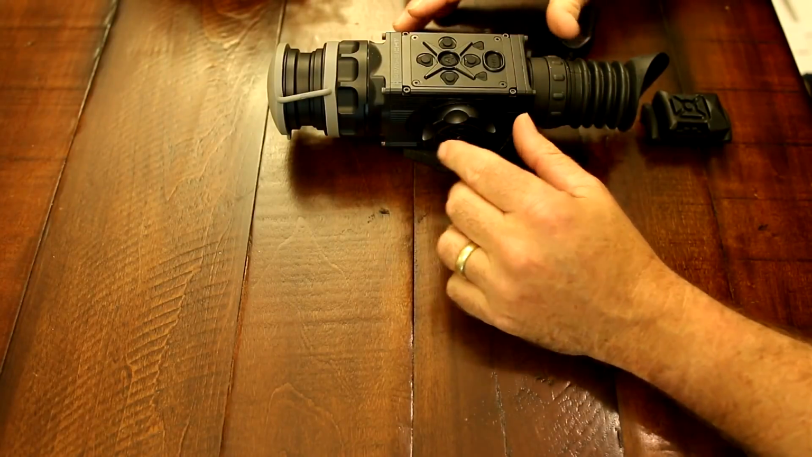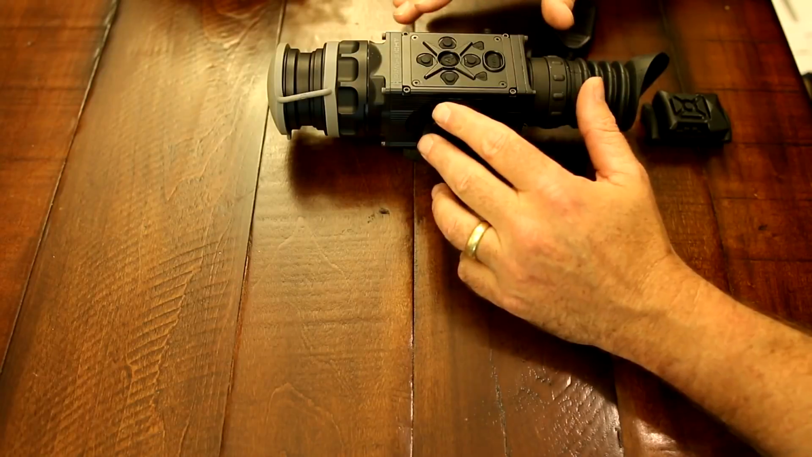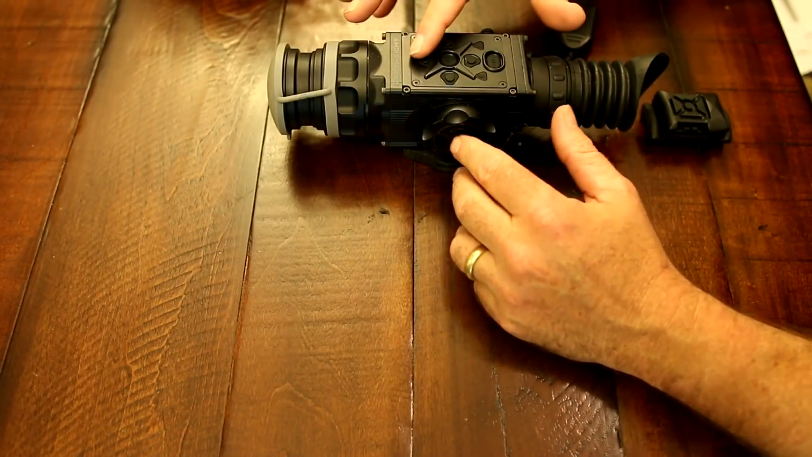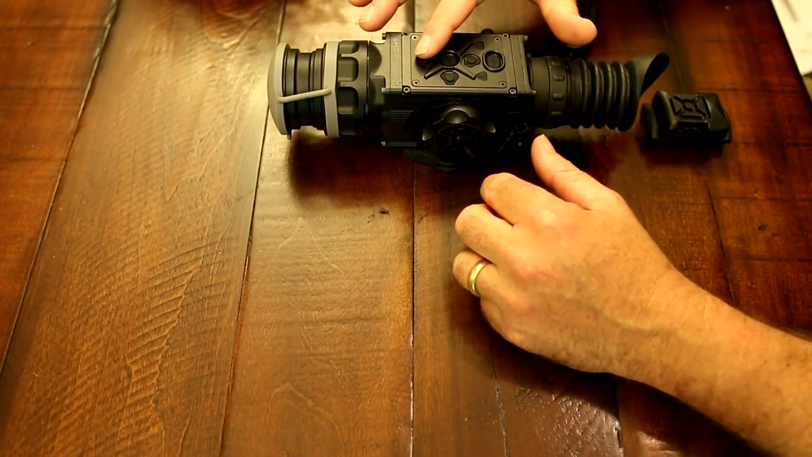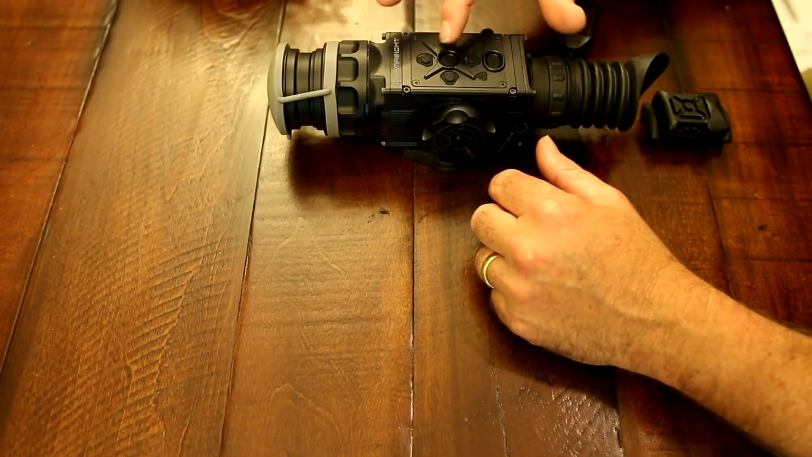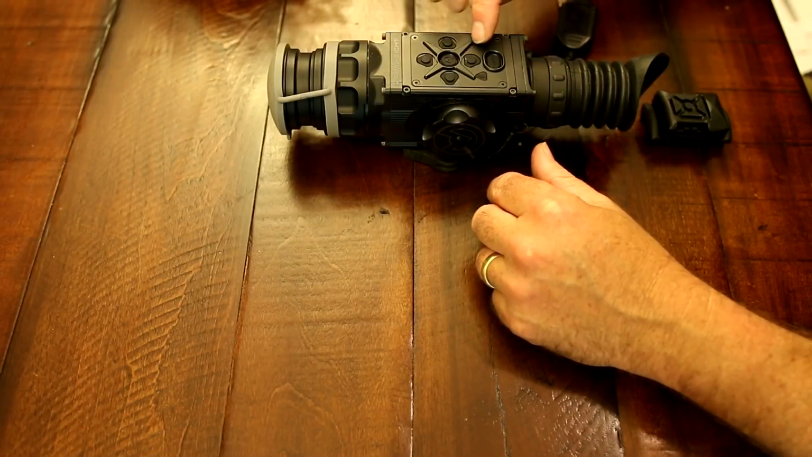Okay, what we have here is the new Zeus Pro line. And what I'm going to show you is the control panel on the top. Basically, this part is all the same as the Zeus and Apollo standard. You have the up, down, left, right, and select.